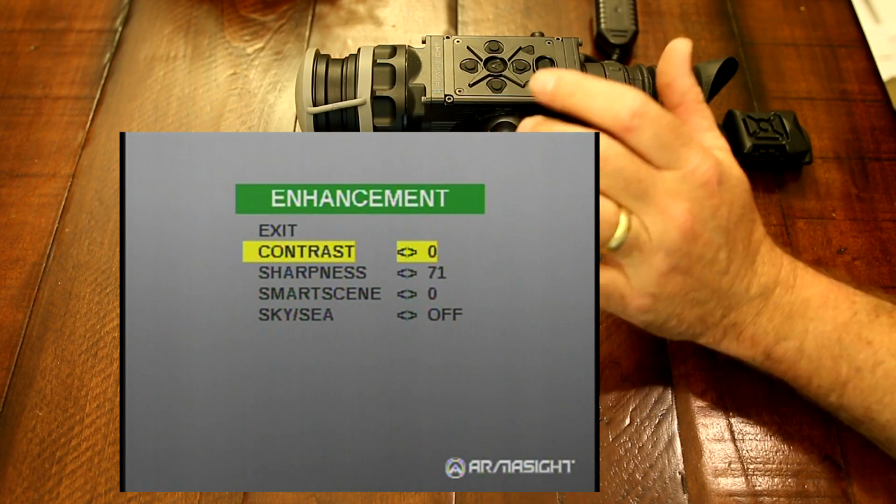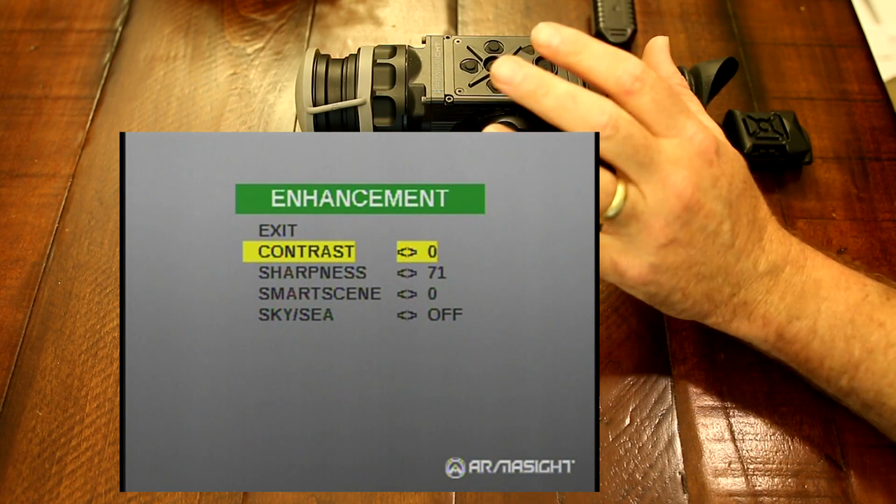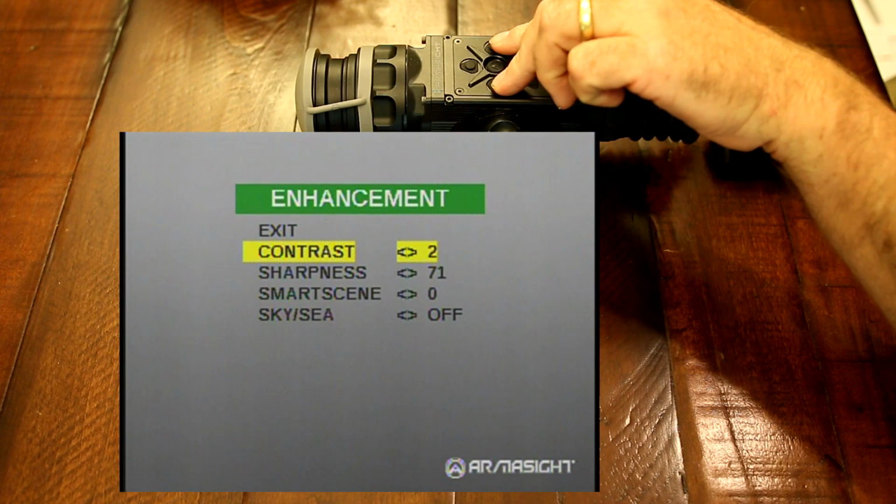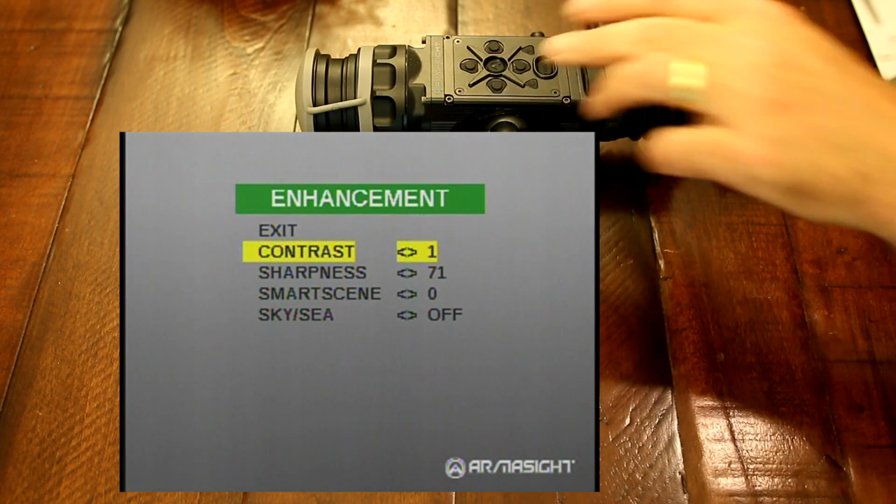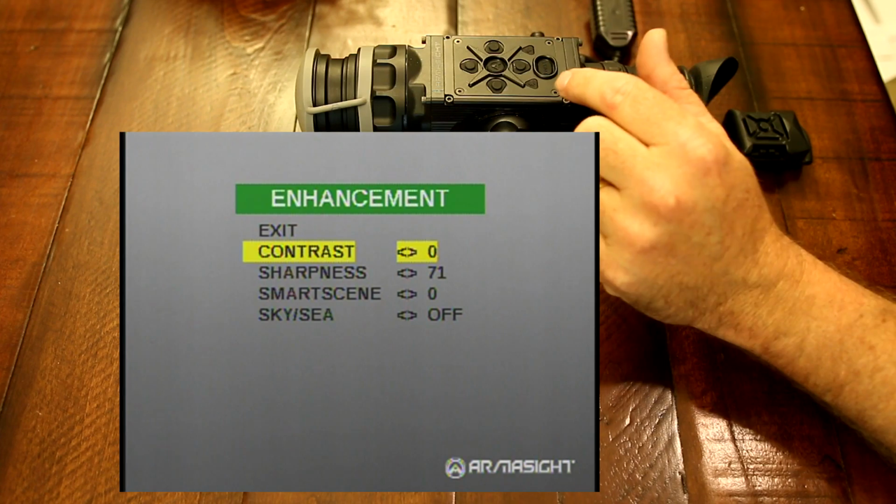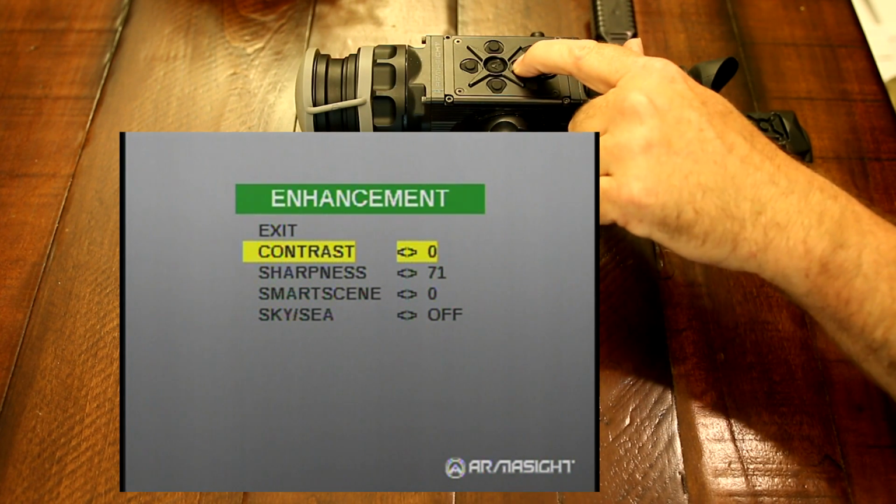The negative side, or the lower values, will make hotter objects stand out more or have more contrast, while the positive will make cooler objects have more contrast or stand out more. So you can really tune that in to whatever your particular environment is, whatever situation you're in at the time, and make your targets really pop out.